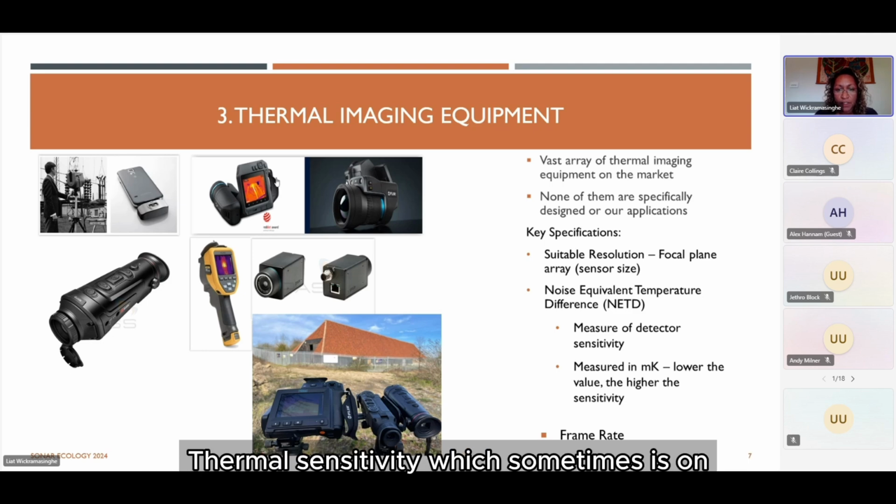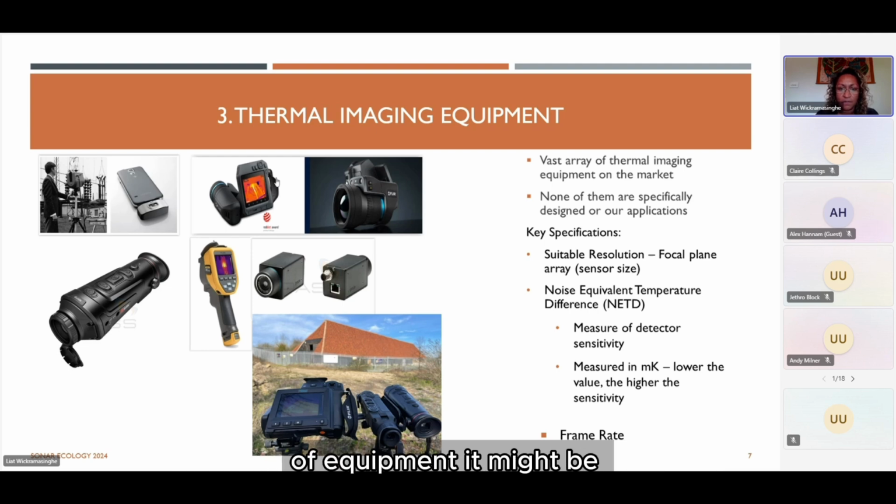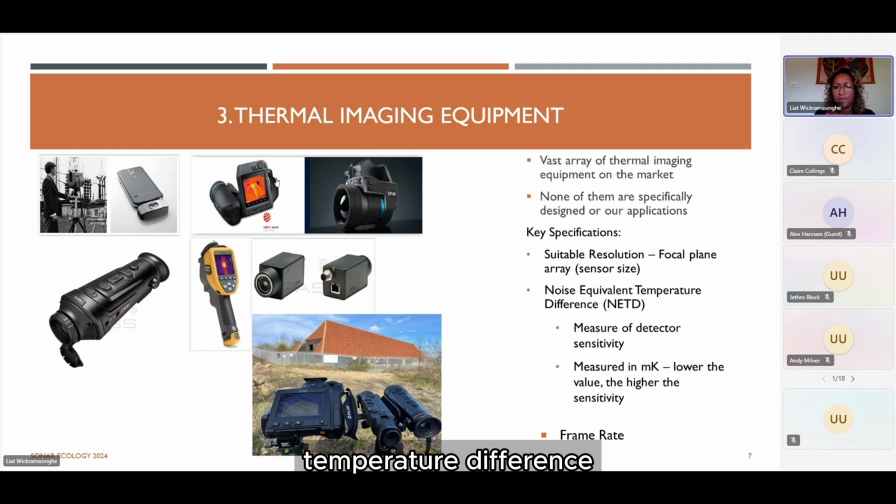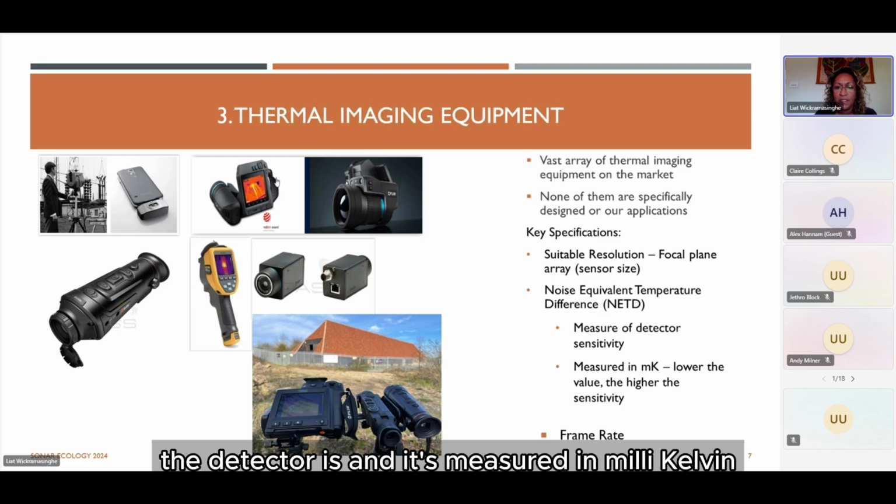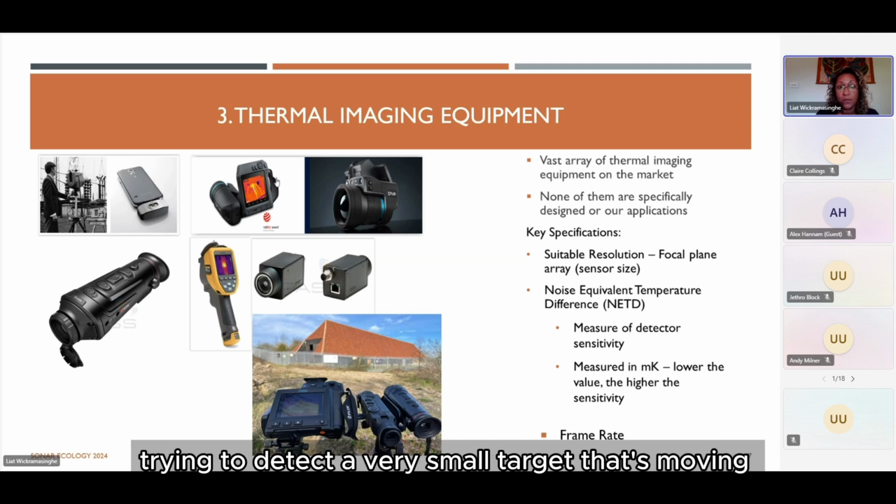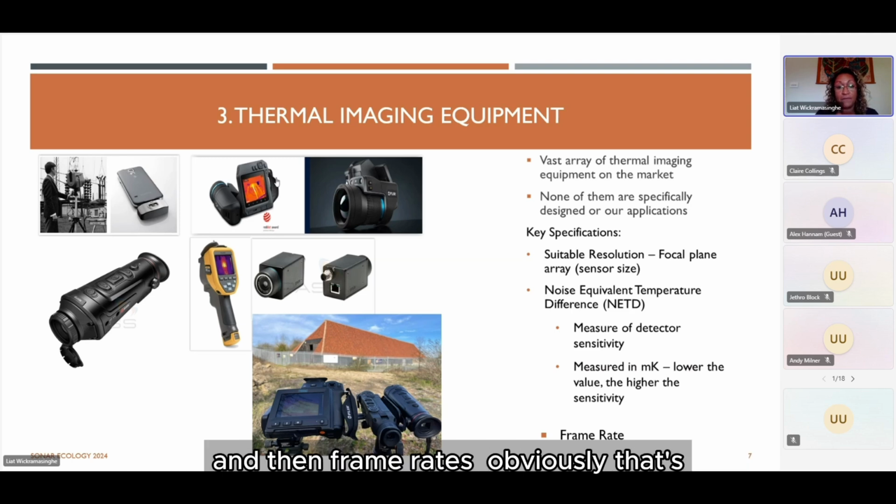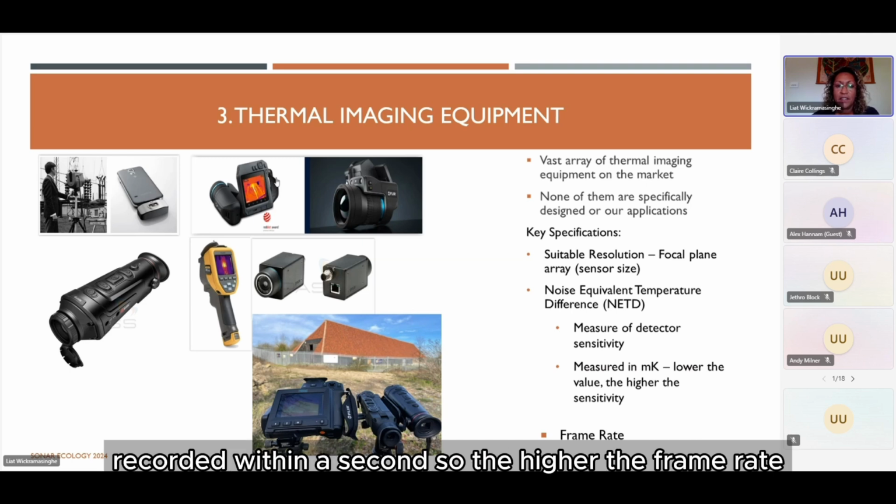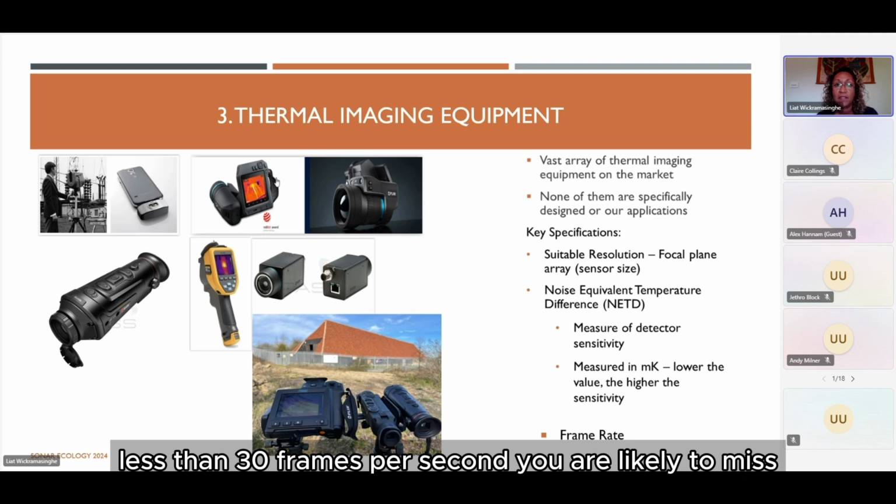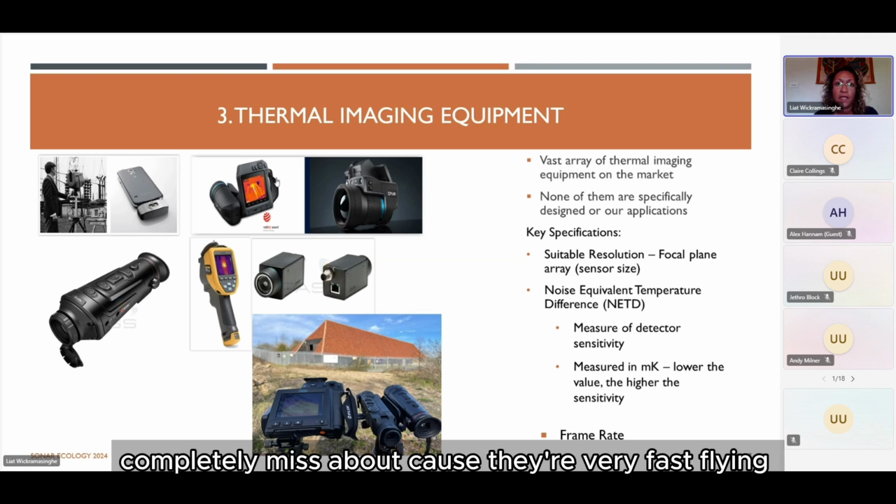Thermal sensitivity, which is sometimes on a spec sheet of equipment, might be described as NETD, noise equivalent temperature difference. It's the measure of how sensitive the detector is, and it's measured in millikelvin. So the lower that value, the higher the sensitivity. And that's important when you're trying to detect a very small target that's moving. And then frame rate. Obviously, that's how many still frames are recorded within a second. So the higher the frame rate, the smoother your footage will be. But it's also important to know that, at less than 30 frames per second, you are likely to completely miss a bat, because they're very fast flying animals.